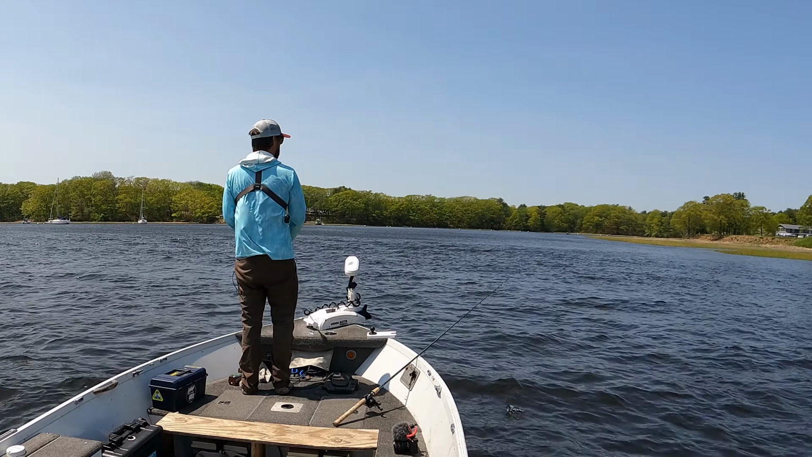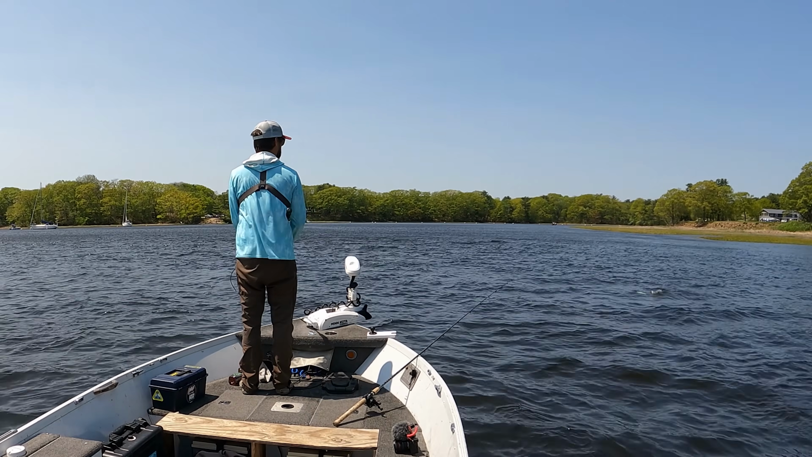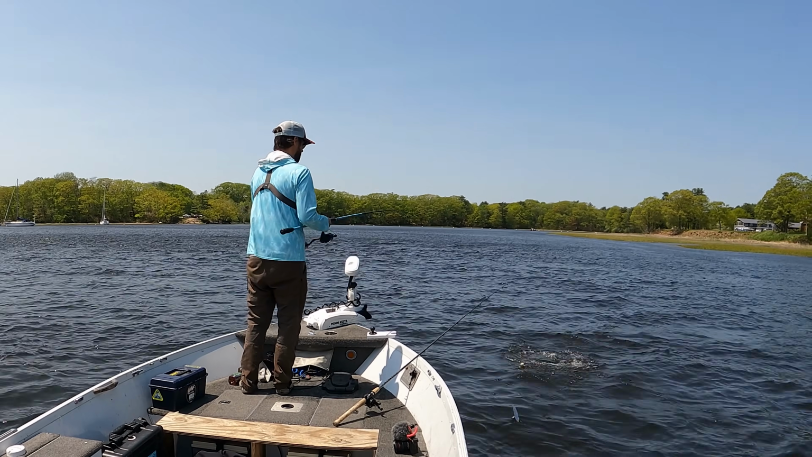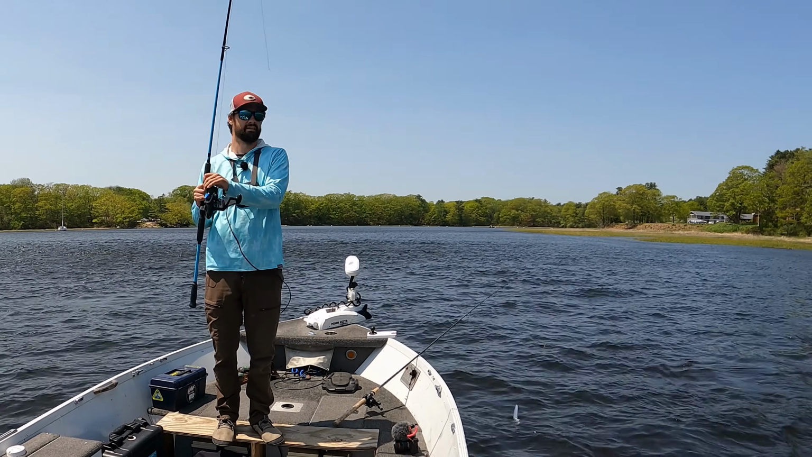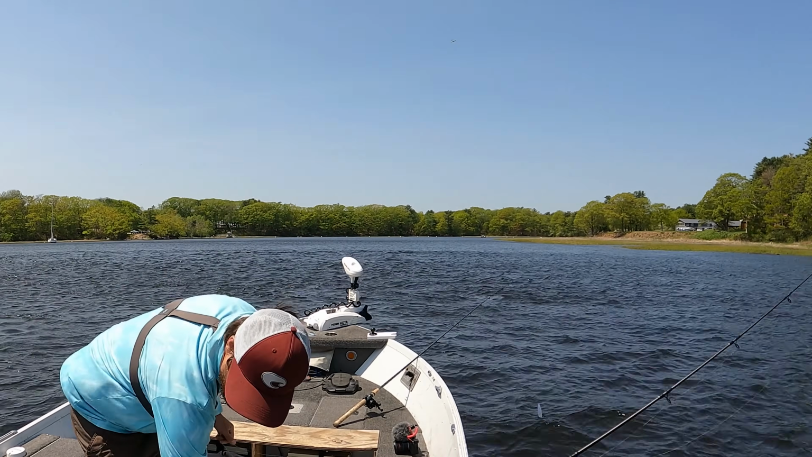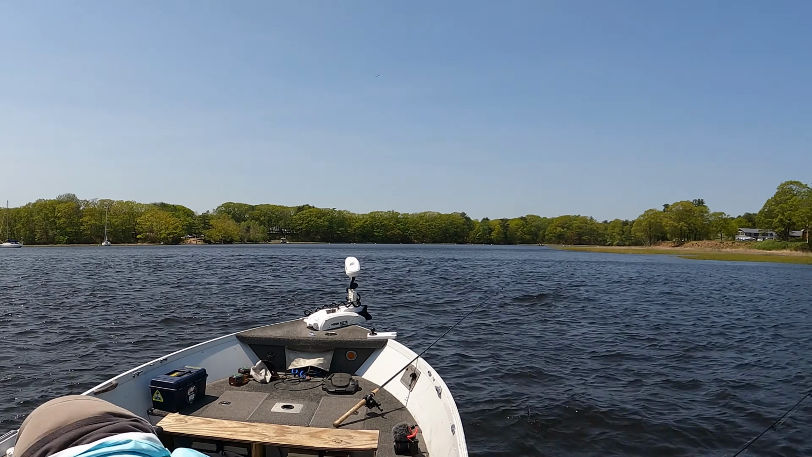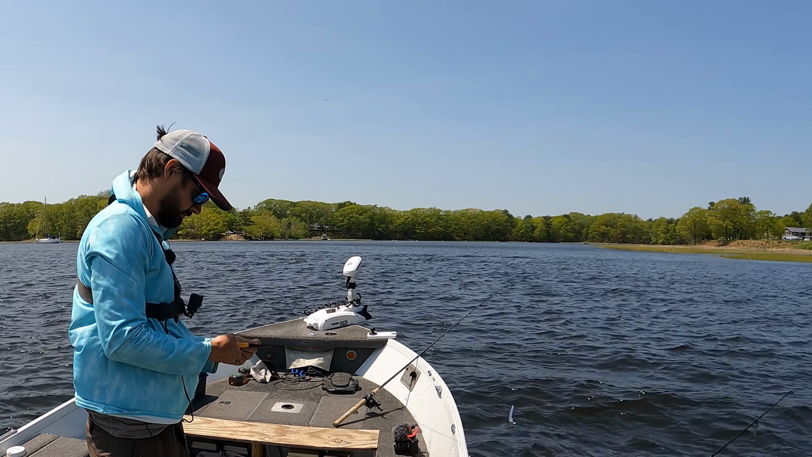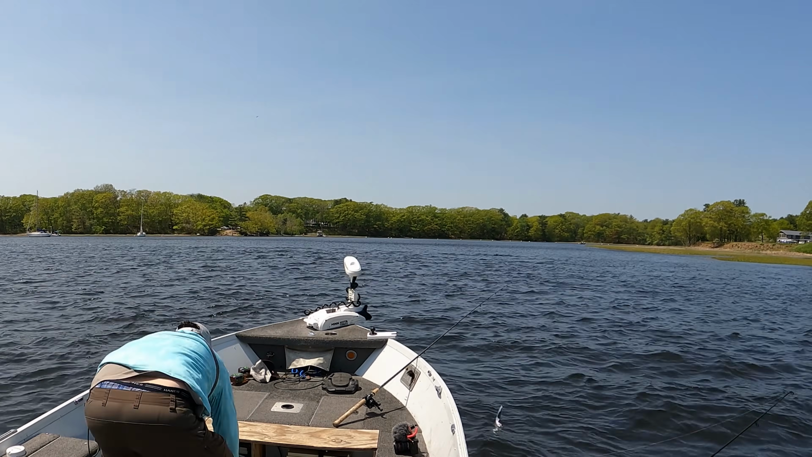So we're rocking a big 9-inch spook. There are schoolies everywhere. So I am gonna cut off this leader and go to straight braid here, since we have about 5,000 schoolies in front of me. So I really don't want to lose this big spook.